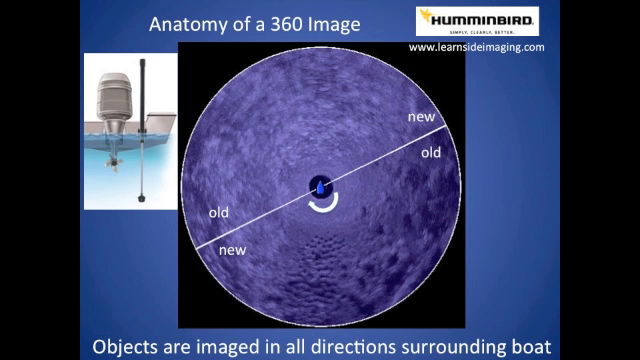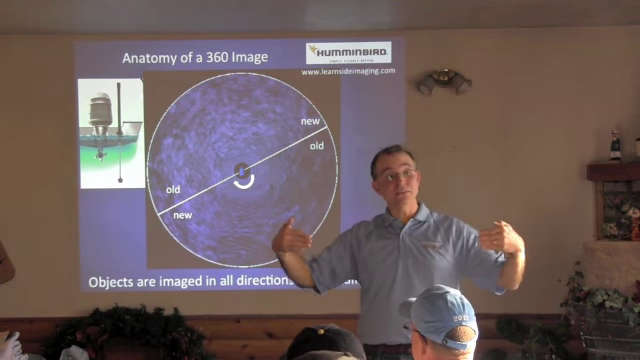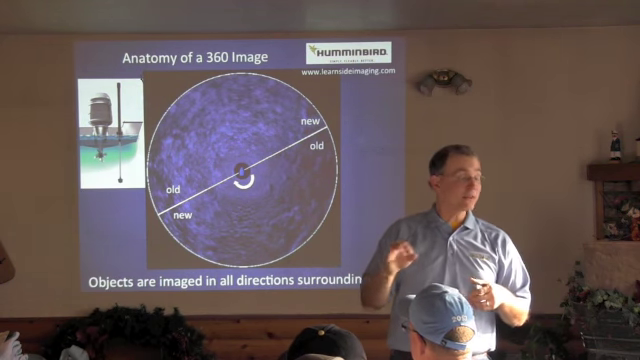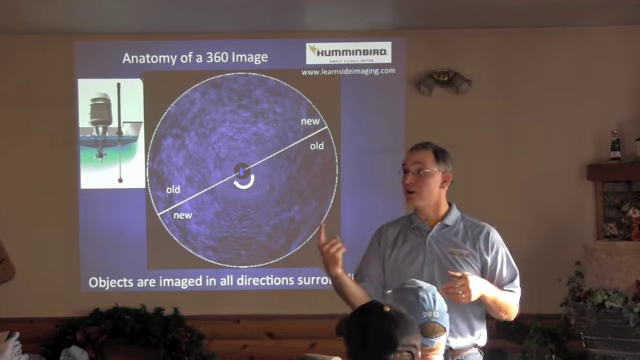Now inside of that housing is a transducer that rotates around. So instead of just looking beneath the boat, which is the traditional sonar that nearly everybody has in their boat, instead of looking just out to the sides and behind the boat, which is what side imaging does, 360 imaging allows us to look all around the boat, including what's in front of us.